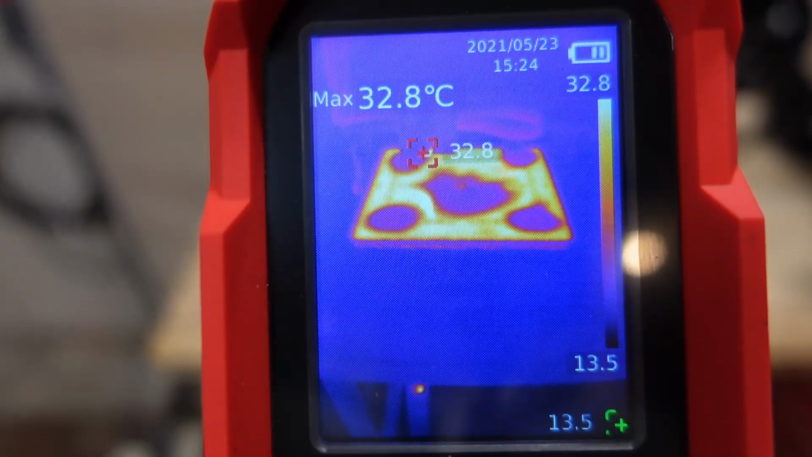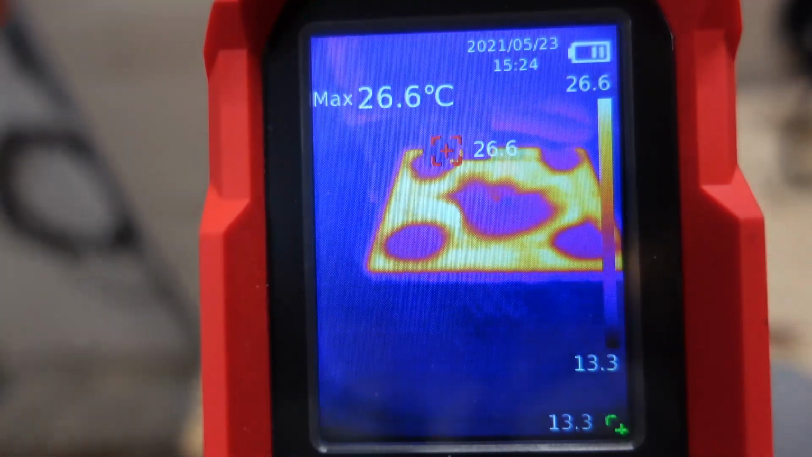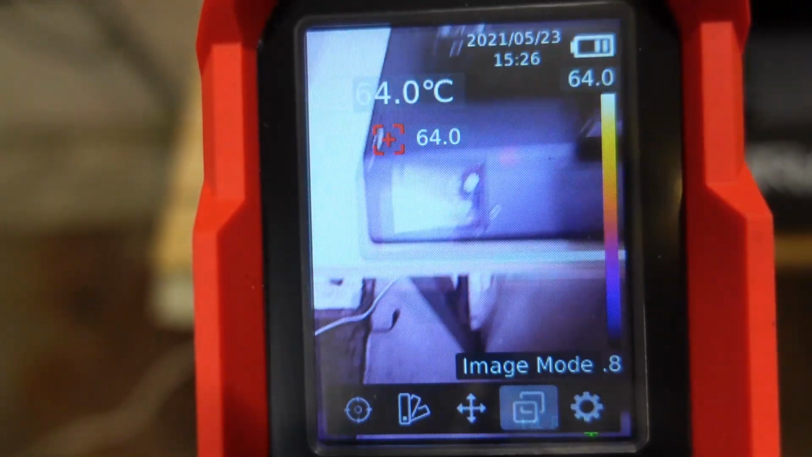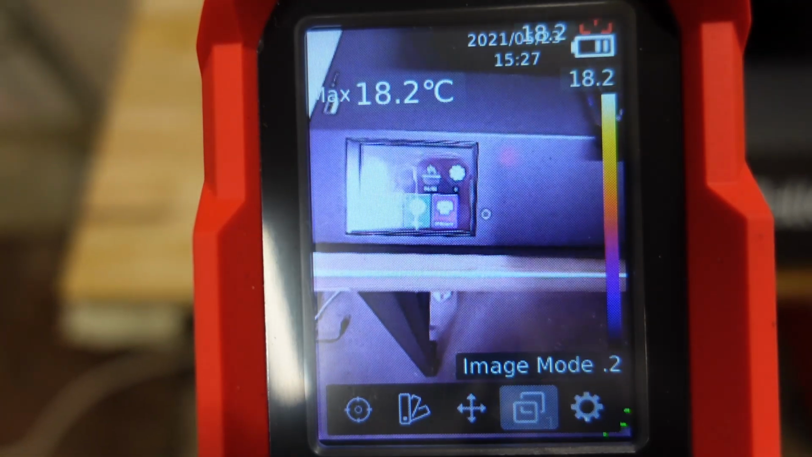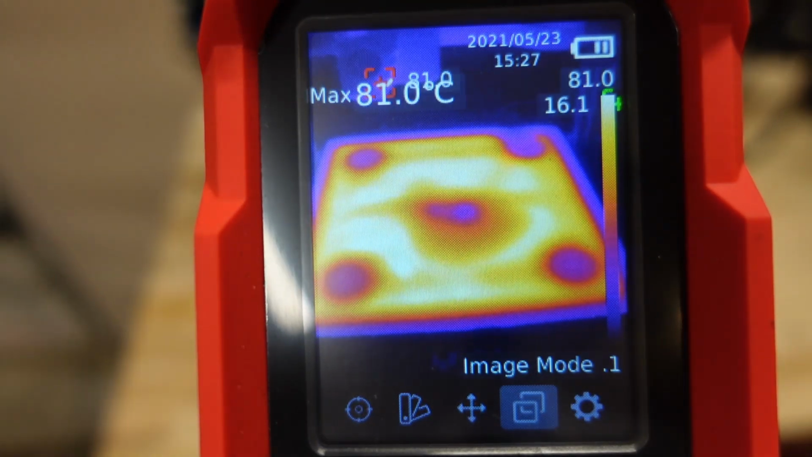Wow, after only 10 seconds I can see interesting cold spots in 4 corners, but also in the middle too. Probably it's not visible on camera, but the nozzle is at 180 degrees Celsius and the bed is approximately at 60. And incredible.